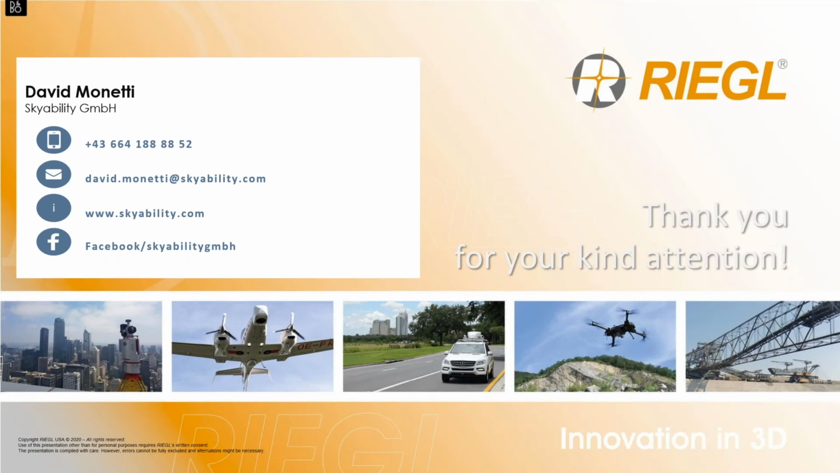We are working with many different software solutions, but in processing the raw data, we are trusting RIEGL software. This is on the one side the RiPROCESS solution, and on the other side the RiSCAN PRO solution, because this is one thing of the DNA of Skyability.